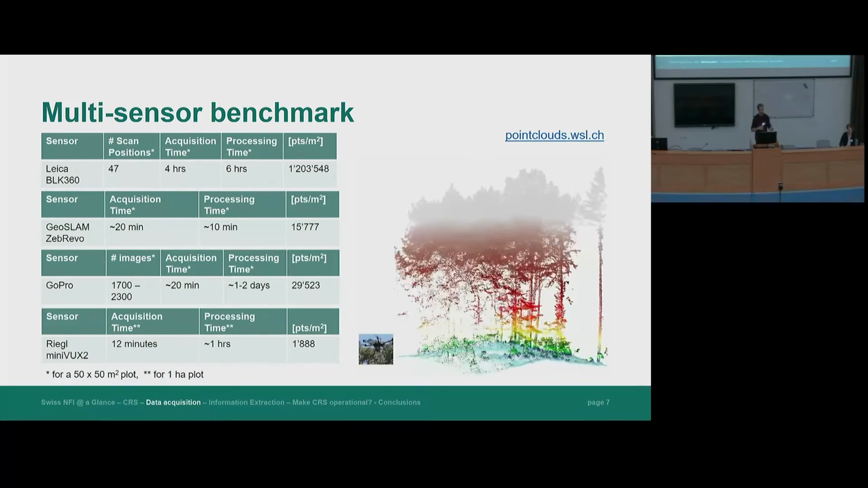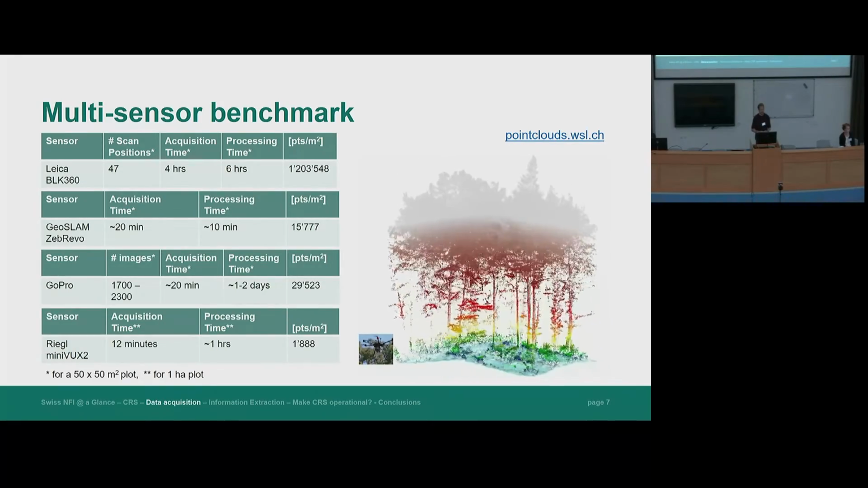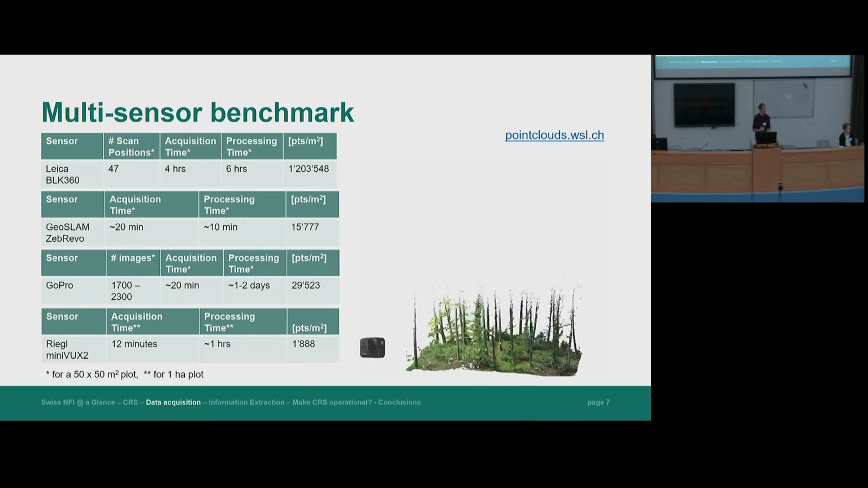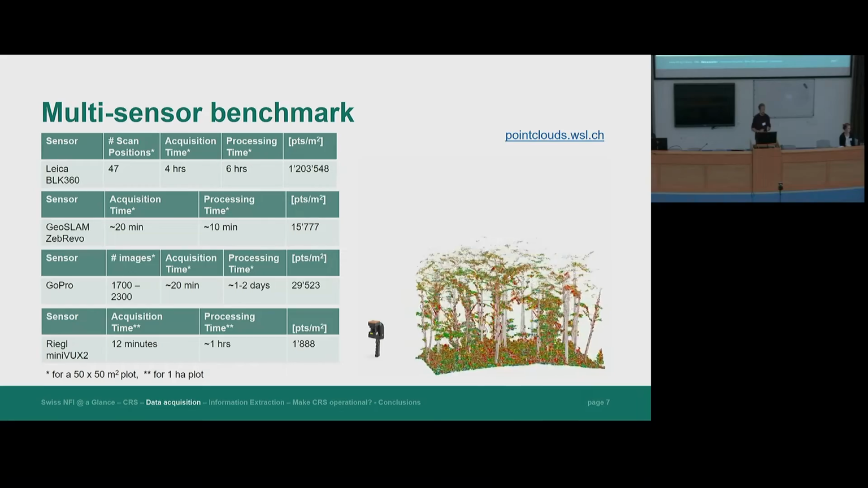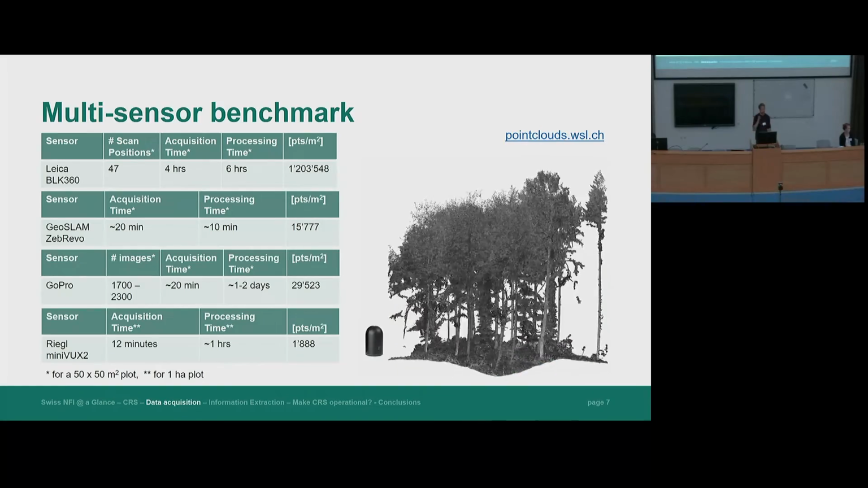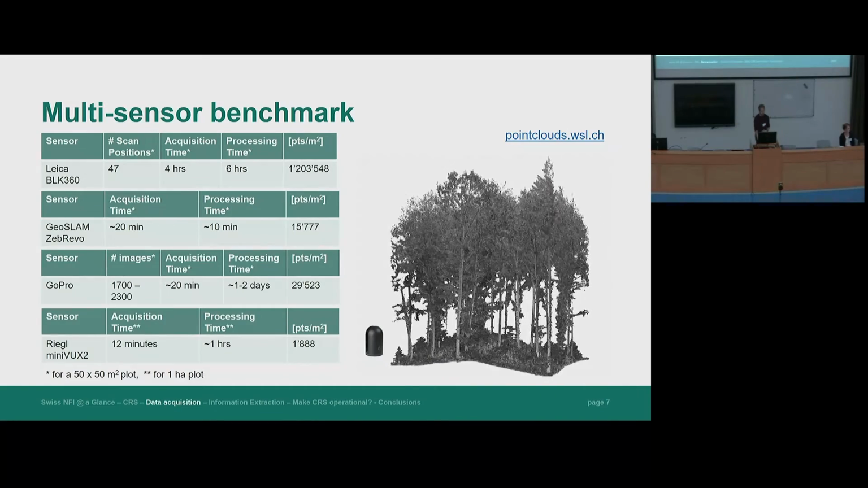And of course, the point densities and point distribution differ quite a lot between these acquisitions. So with terrestrial laser scanning, we definitely have the biggest vertical coverage, whereas with the GoPro, we only have point information in the lower 5 to 10 meters. With the ZebRevo mobile laser scanner, it goes a little bit up, but we miss out on the crown information. And with the Riegl miniVUX, it's completely the opposite, where we lose information in the lower part of the canopy.